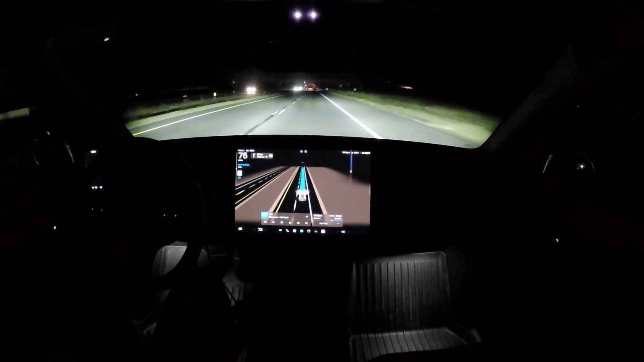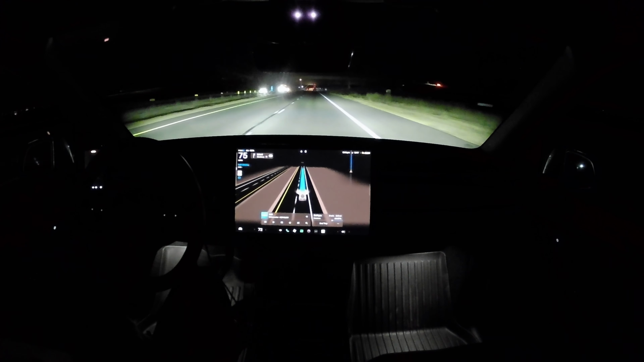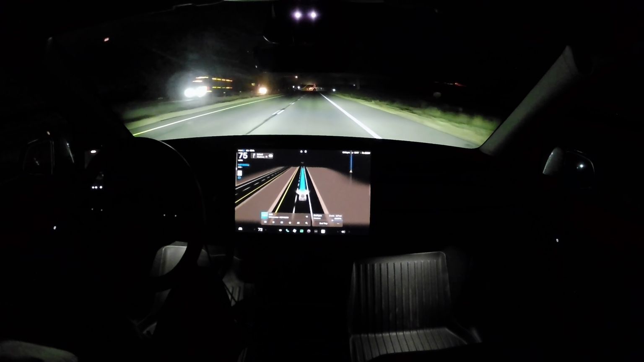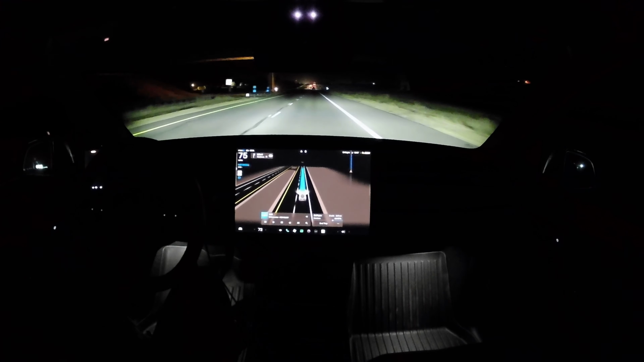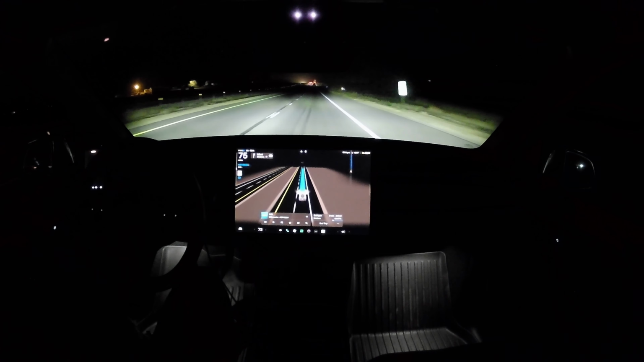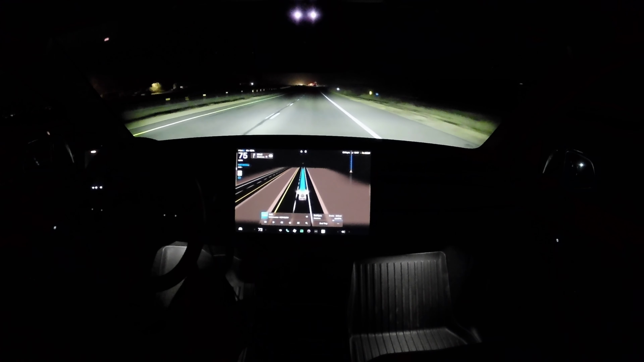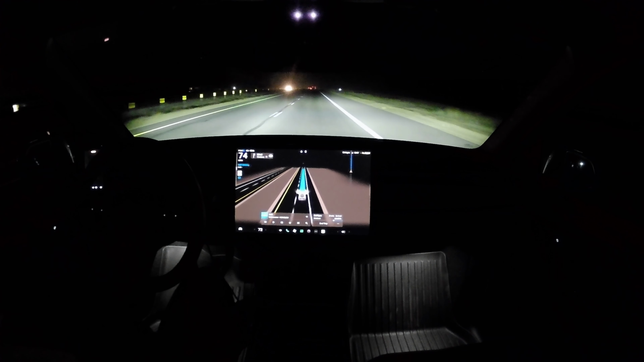Off to the right and up a hill a little bit. You know, my eyes aren't too bad. I don't need glasses to drive. I need glasses to read up close, but I'm still pretty good at the distance. But I believe FSD sees farther and better than I can.